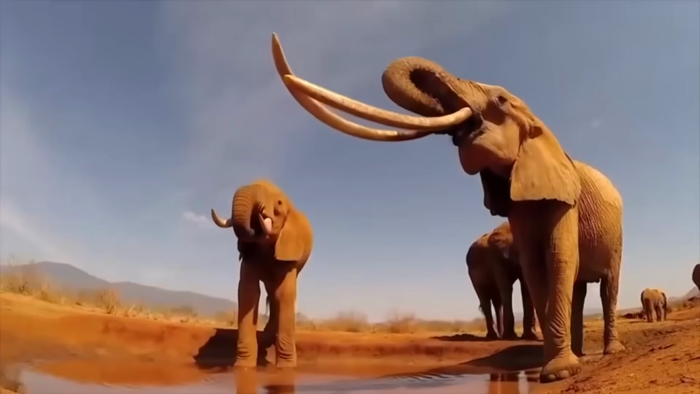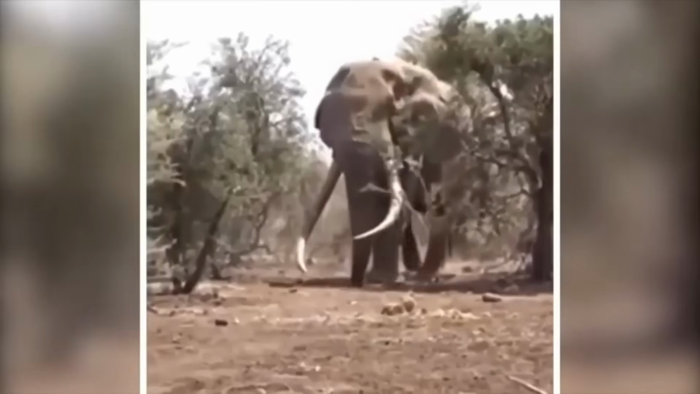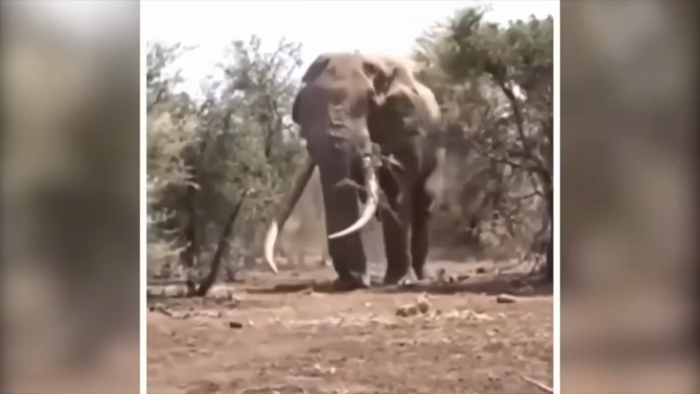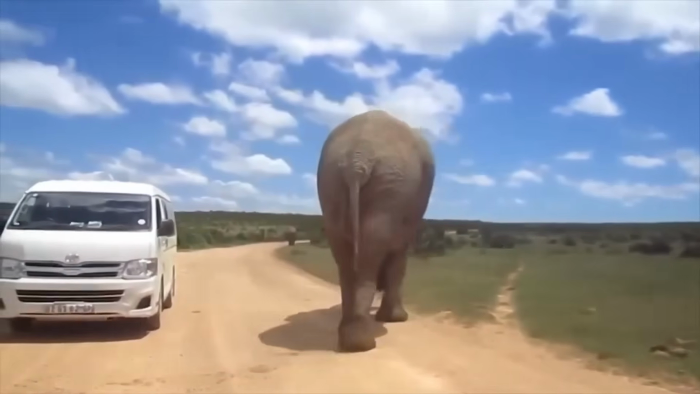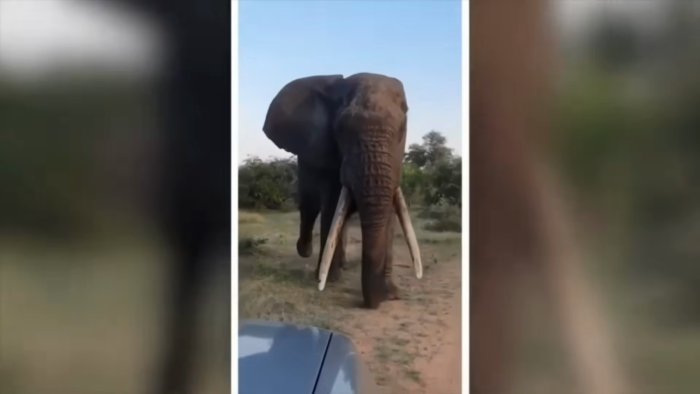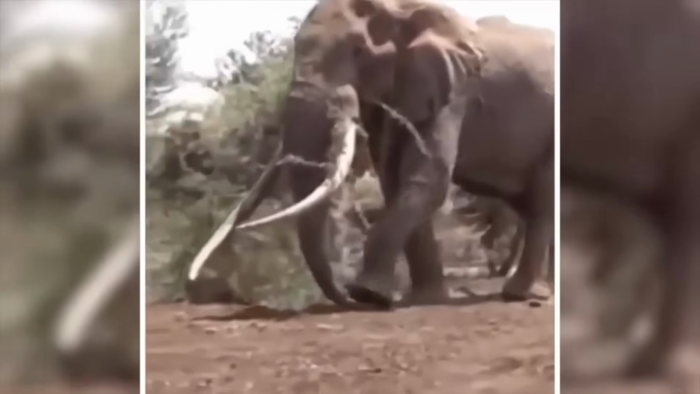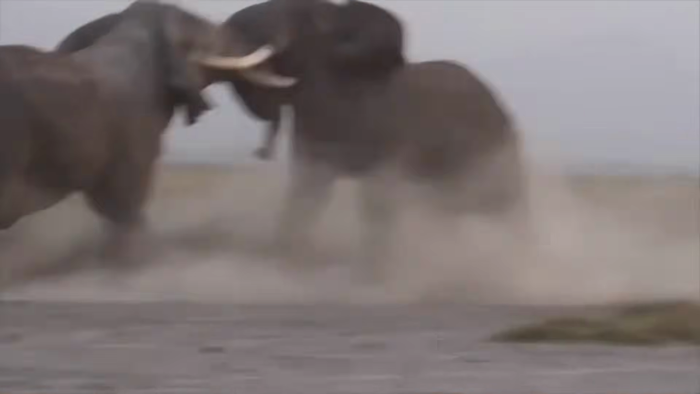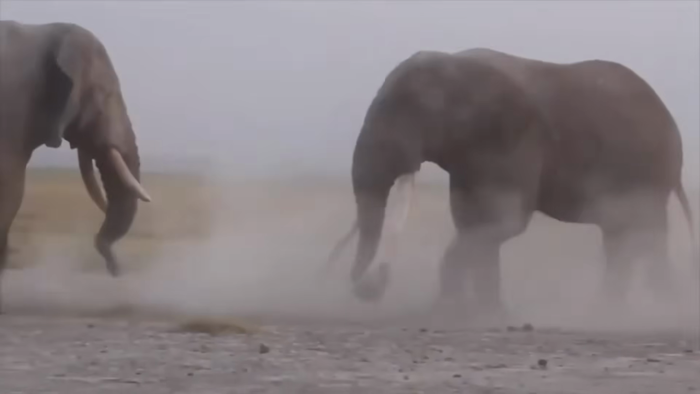Elephants. The gentle giants that can turn into raging beasts. Now, I know we all love these intelligent and majestic creatures, but let's not forget they're also one of the biggest and most powerful animals on land. And when they feel threatened, they're not afraid to throw down. They've been known to attack and even kill humans who got too close to their turf. So if you're ever in the presence of an elephant, be sure to give them their space and show them the respect they deserve. Trust me, it's better to be safe than sorry when it comes to these big guys.